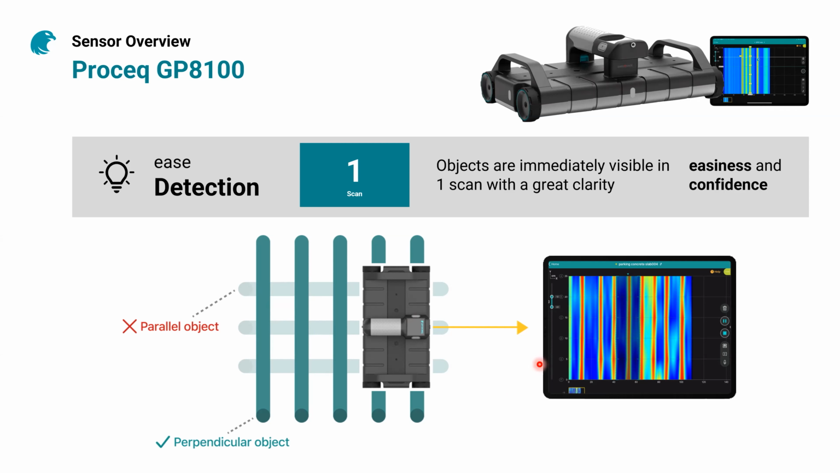see superlines, as we call them. That means you don't see hyperbolas anymore. You see a line forming from the target that's below the surface of the concrete. This picture is showing a GP8100 scanning this way, and then you have targets both in the parallel and the vertical direction.